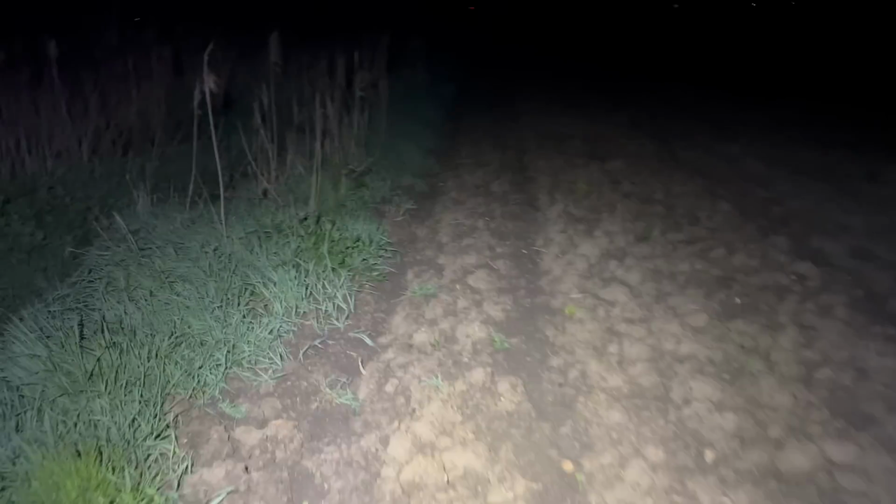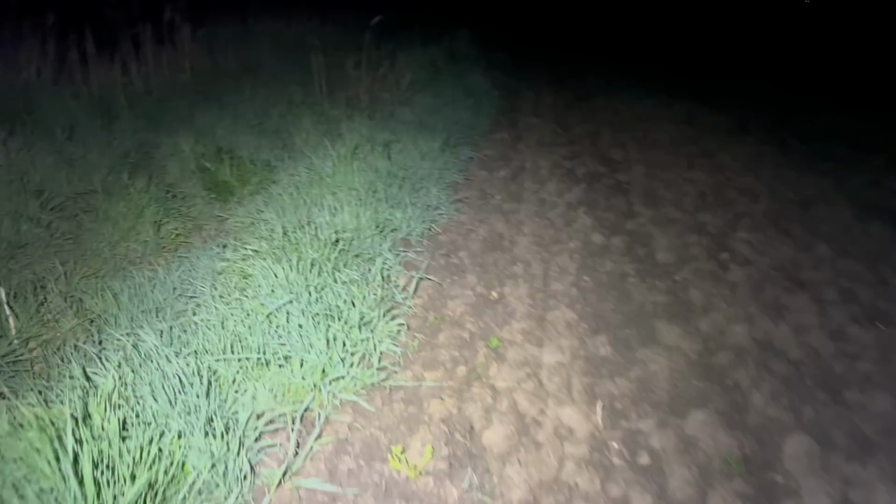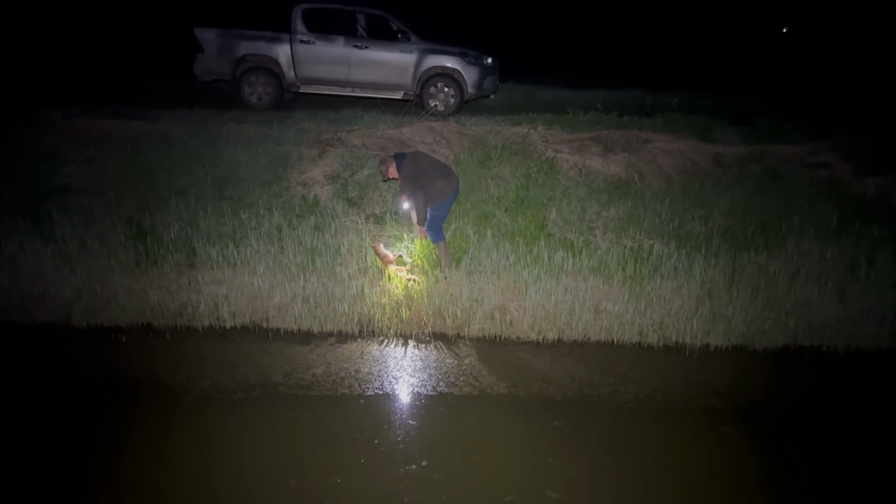Well, we found a bridge and crossed the mighty delta. I say bridge, to be fair, it was very sketchy. I did not know if I was going to get across without taking a bath. I think it's got to be somewhere in this grass verge. We'd gone quite a long way up to get across this big drain, so we eventually found the fox.